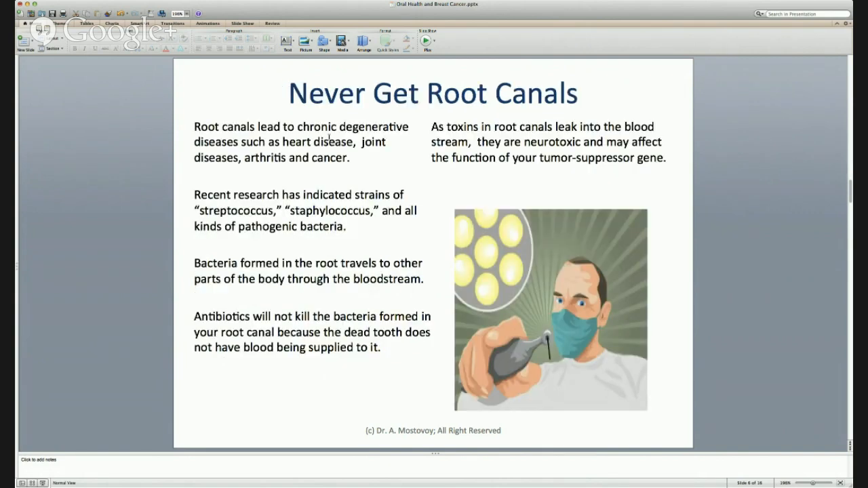Now, my advice to you is never get root canals, because they may lead to degenerative diseases such as heart disease, joint disease, arthritis, and cancer. And of course, they contain all sorts of pathogenic bacteria like strep and staph bacteria. And of course, they will enter your bloodstream. Antibiotics are not going to be very helpful because this area is severed from nerve supply and blood supply.